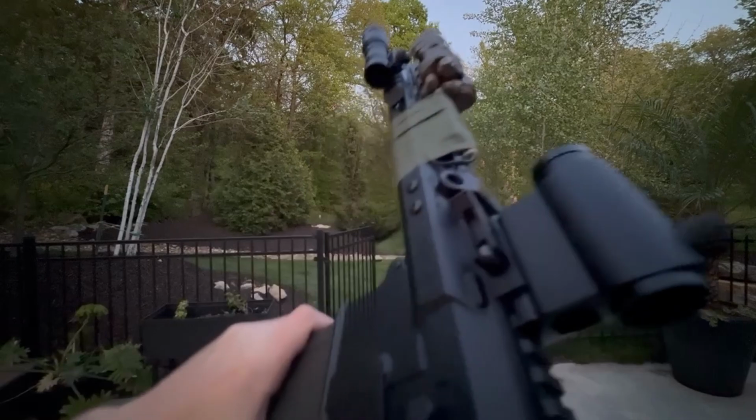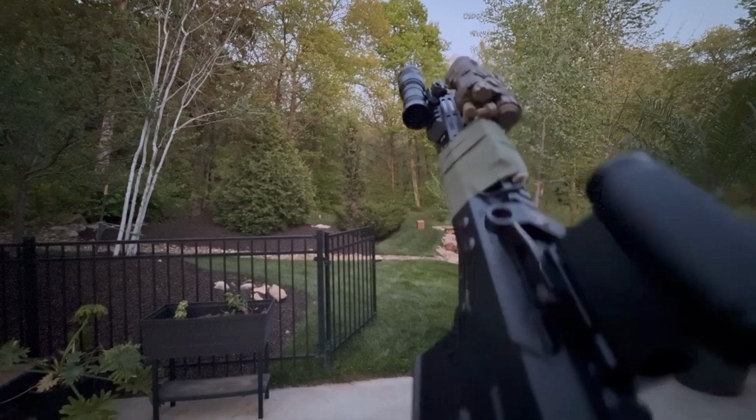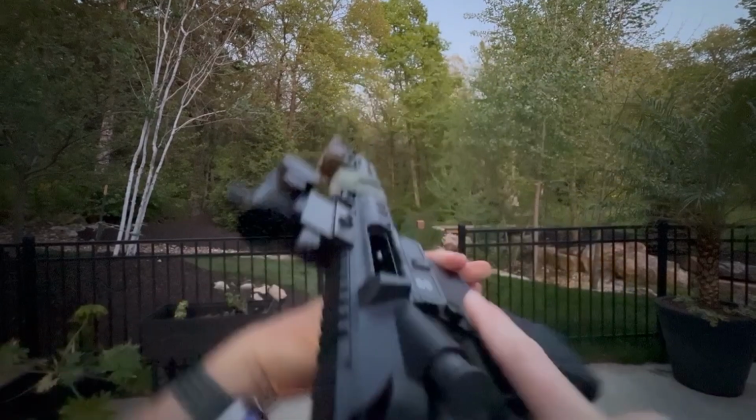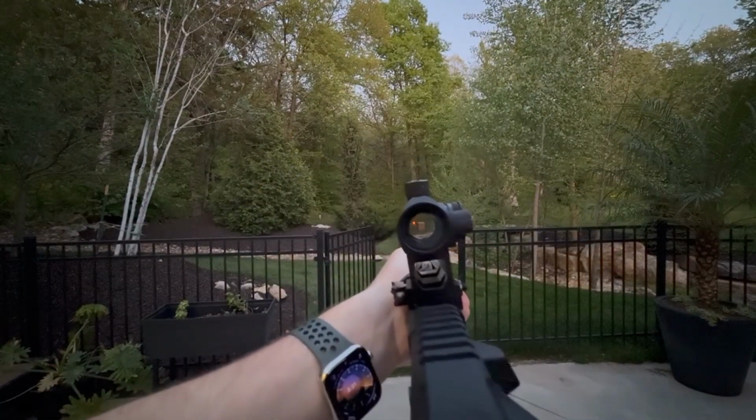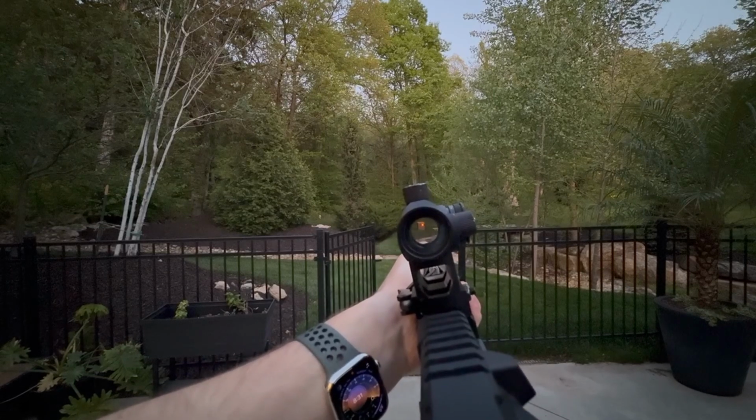When you run out of rounds, the bolt locks back on the last shot, giving it an extremely realistic reload feeling. I can't quite explain how it feels to have the bolt lock back on the last shot on an AR, but those who have felt it know exactly what I'm talking about, and these GBBRs do it exactly that.